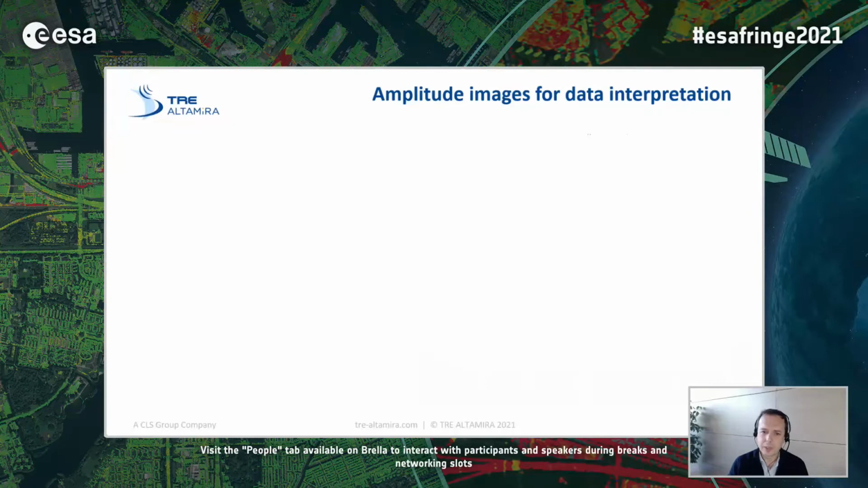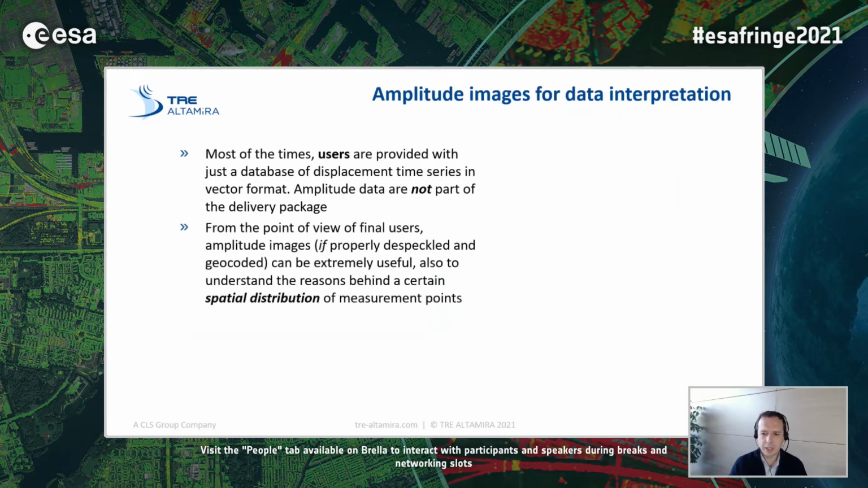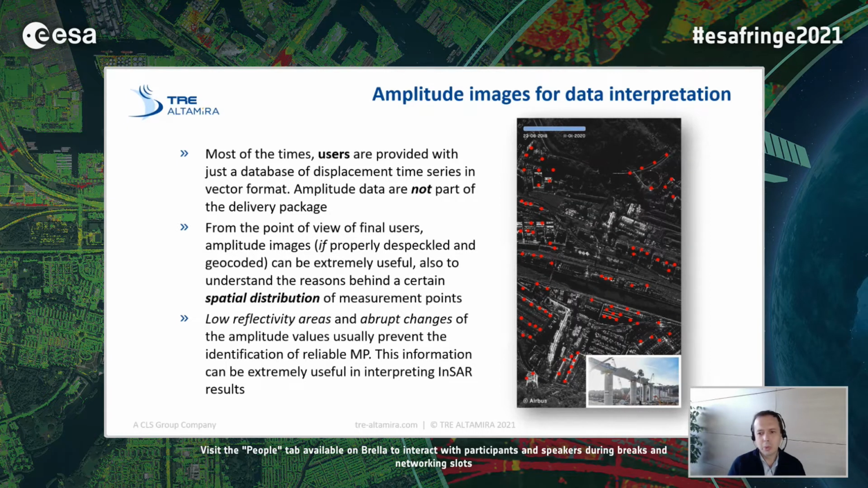And to me, that's not the way to go, because most of the time users are provided with this database and they start asking why, for example, there is a certain spatial distribution and not another one. If you go back to the amplitude data, it would be extremely easy to explain the reasons behind why in a certain area you have measurement points and not in other ones.